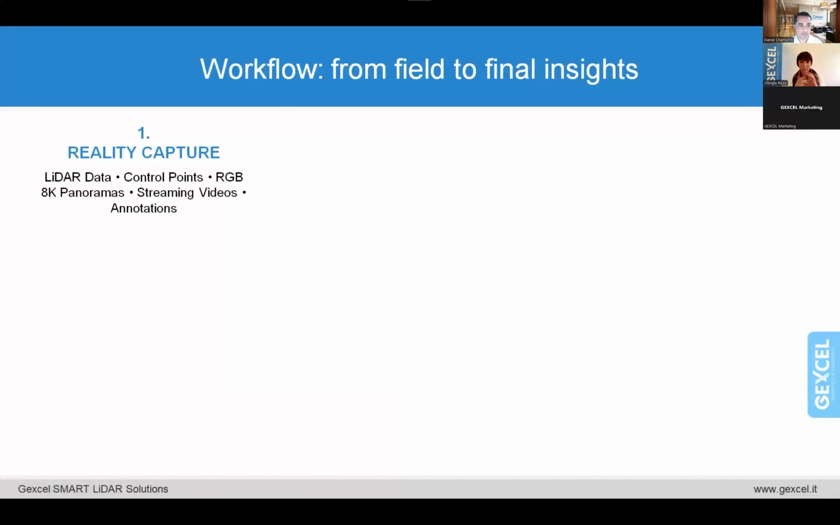How does the workflow of Aeron work? So you go on site and we start scanning our reality. What we acquire is a complete data set because we acquire LiDAR, so point cloud, control points, RGB information, because what Aeron acquires are, let me open just a quick parenthesis on that. Aeron can acquire